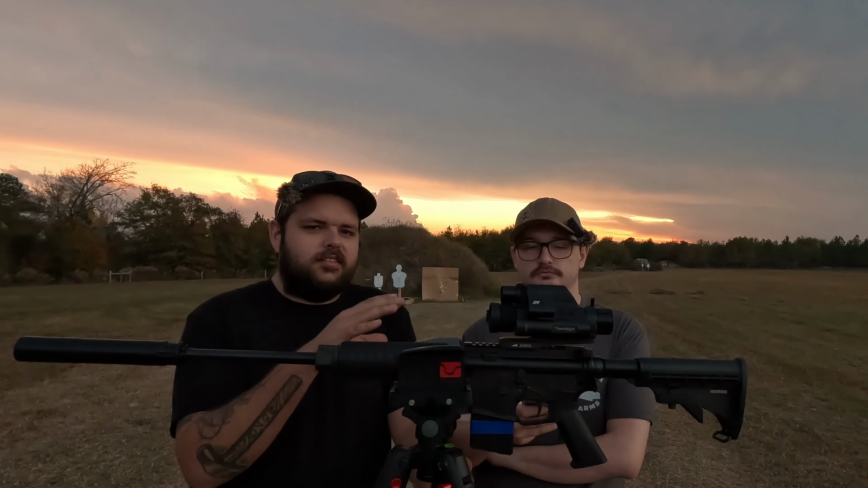A big thing about the Thermite itself, if you had the 225R, the 225R MSRPs at like 1,100 to 1,200. It's right at 1,000 now. Mind you, any kind of thermal or night hunting is not cheap. People see this and say, oh, that thing's $1,000, $1,200, there's no way I could ever afford that. Night hunting is not cheap.